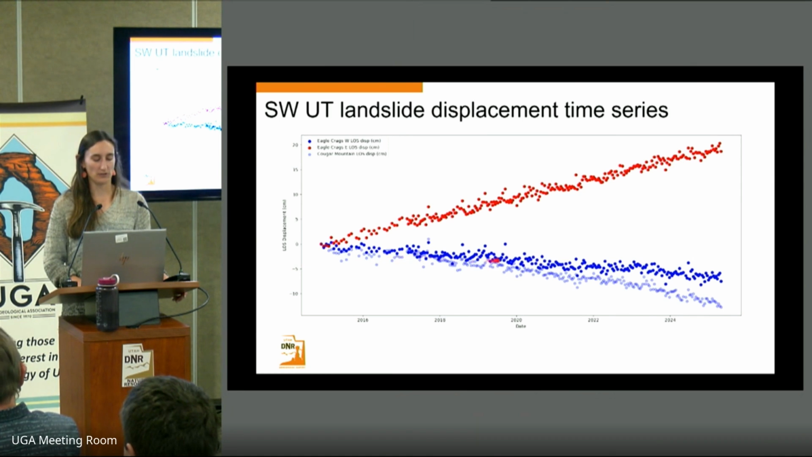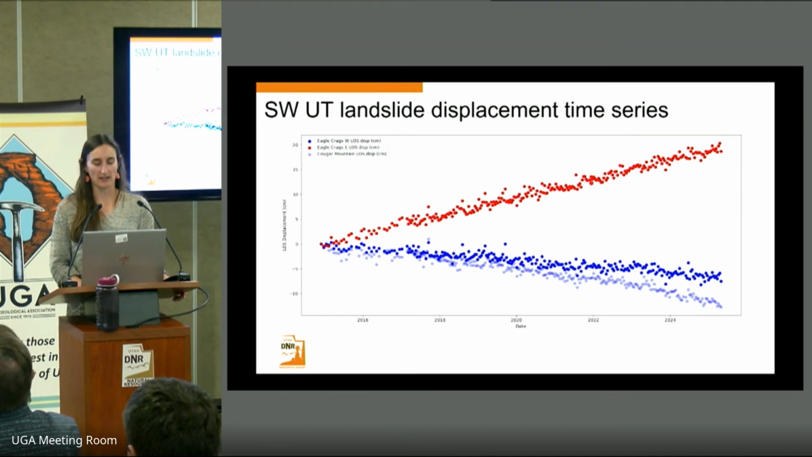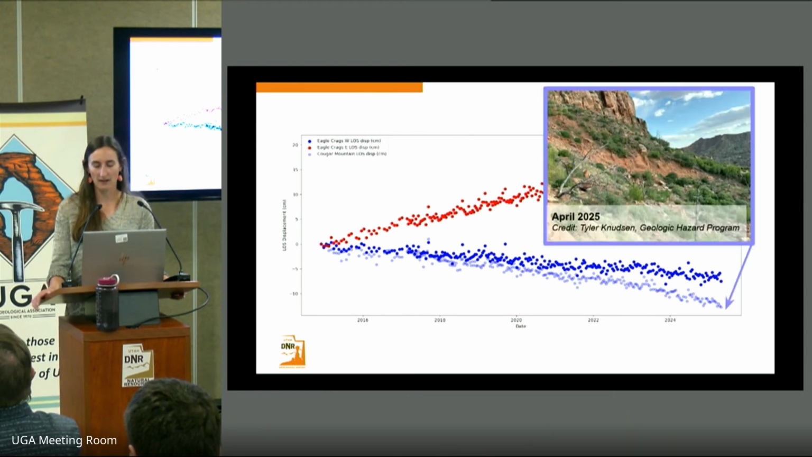The blue dots correspond to motion on the western side, and then the light blue corresponds to displacement near Cougar Mountain. We can see here that the rates seem fairly constant, but we'd like to better characterize whether or not there are any seasonal variations in these areas by applying corrections and decreasing the noise in these time series.